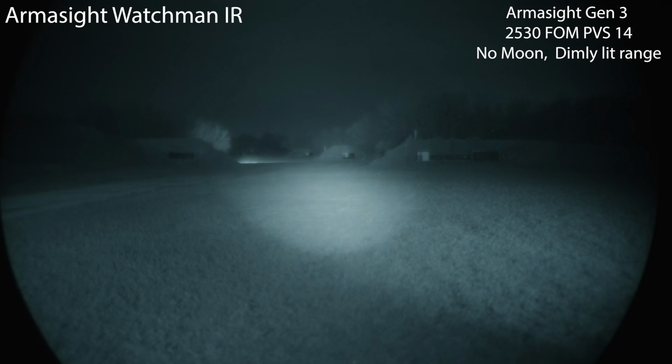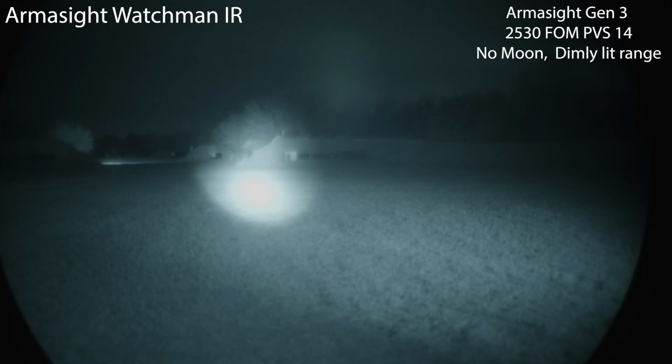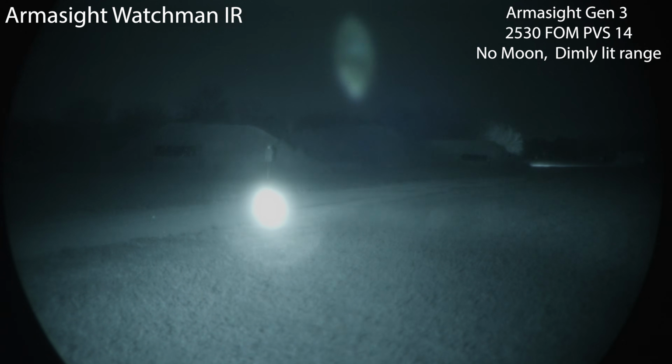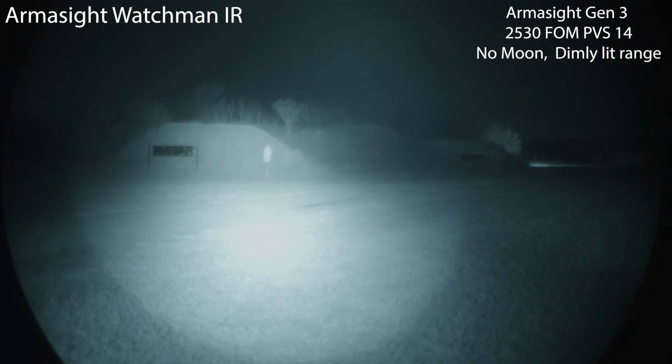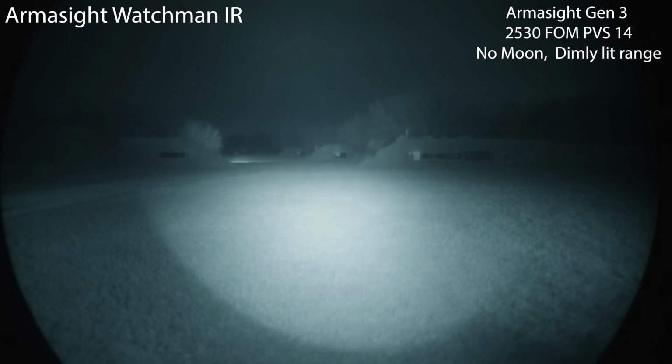No real surprise there. And just for fun, here's the high. So high mode still washing out a lot of things. Very, very powerful illuminator. Pretty effective.